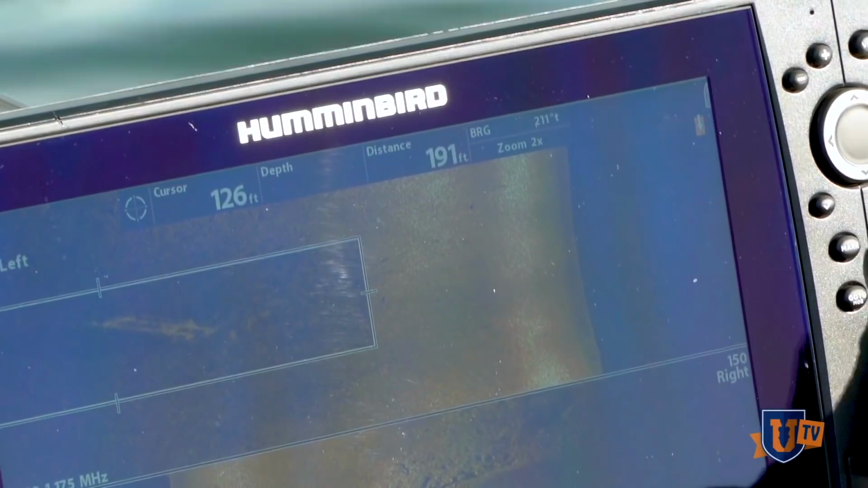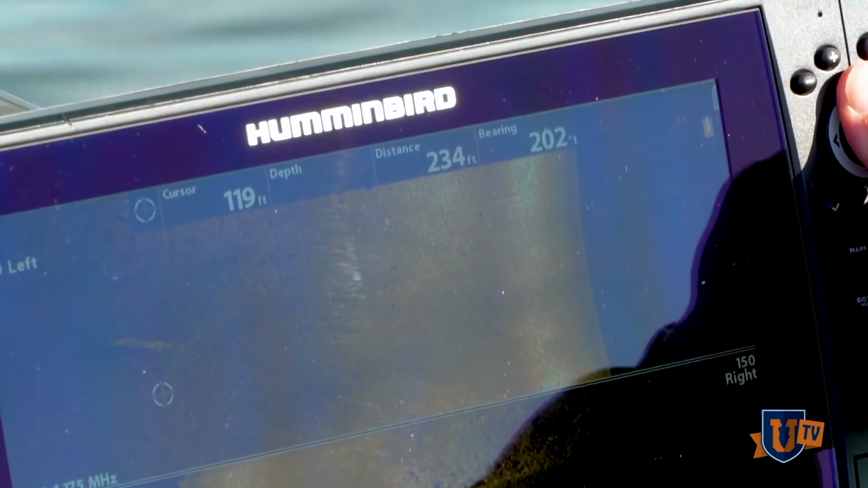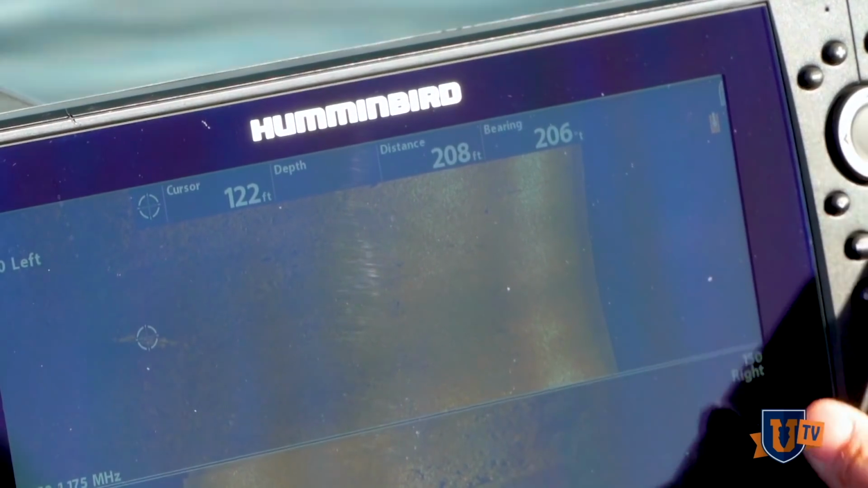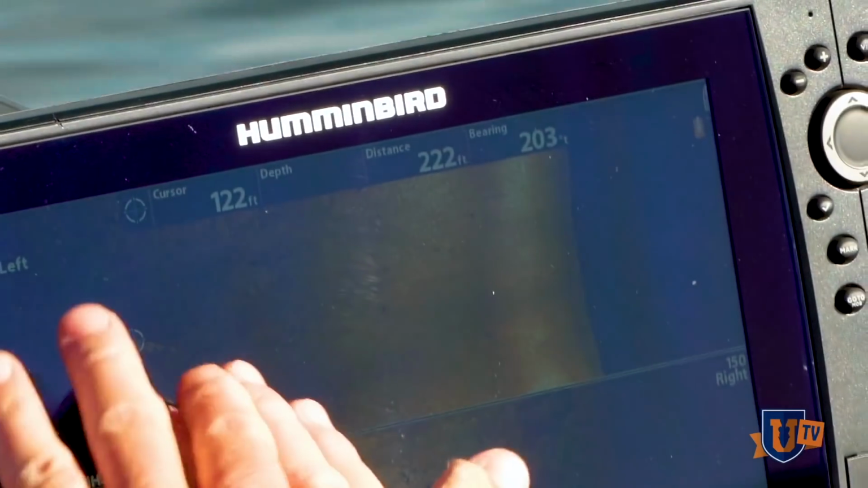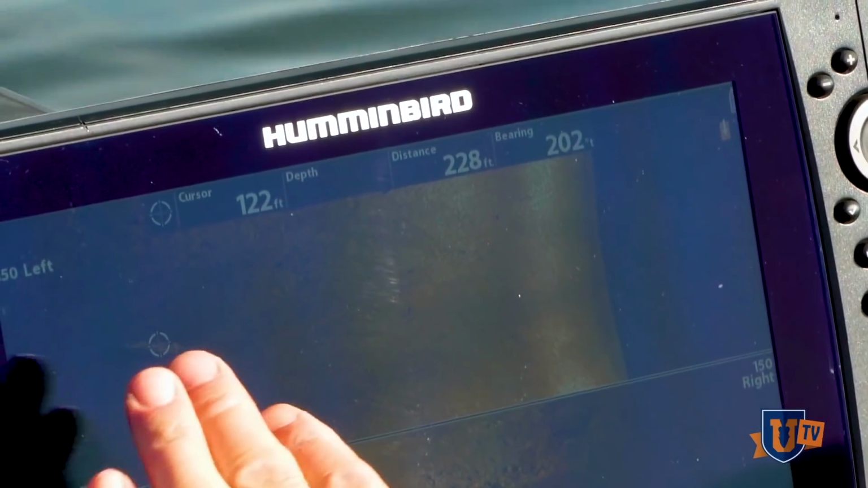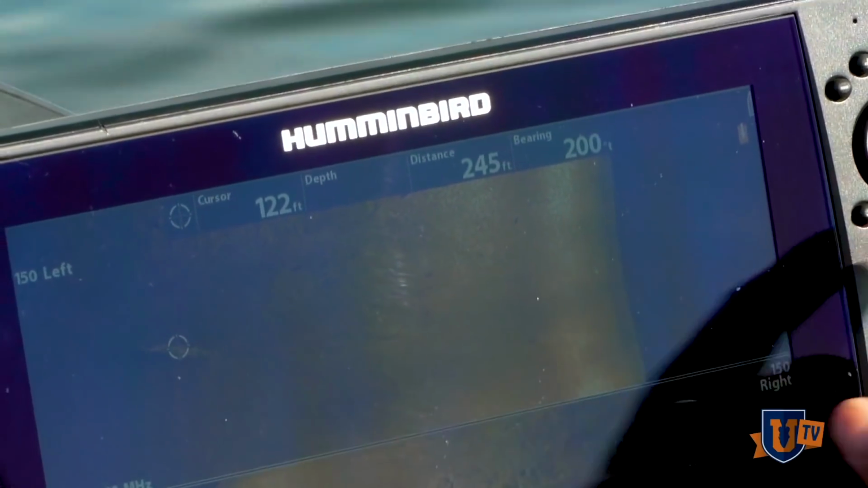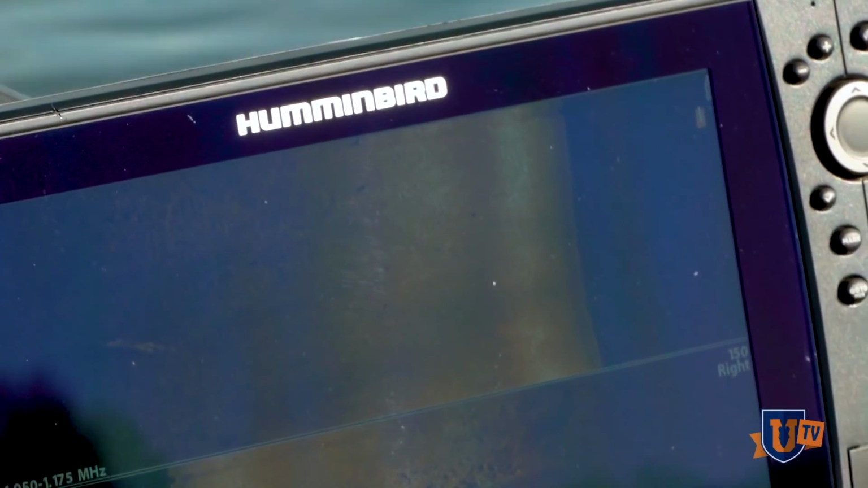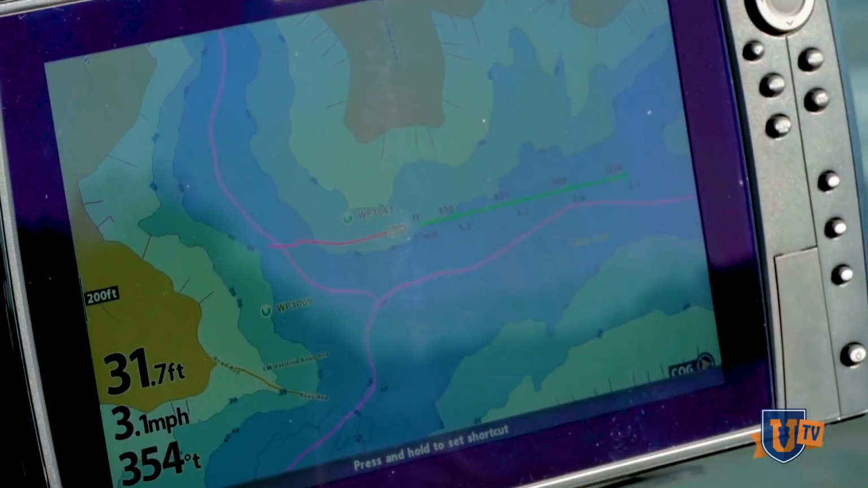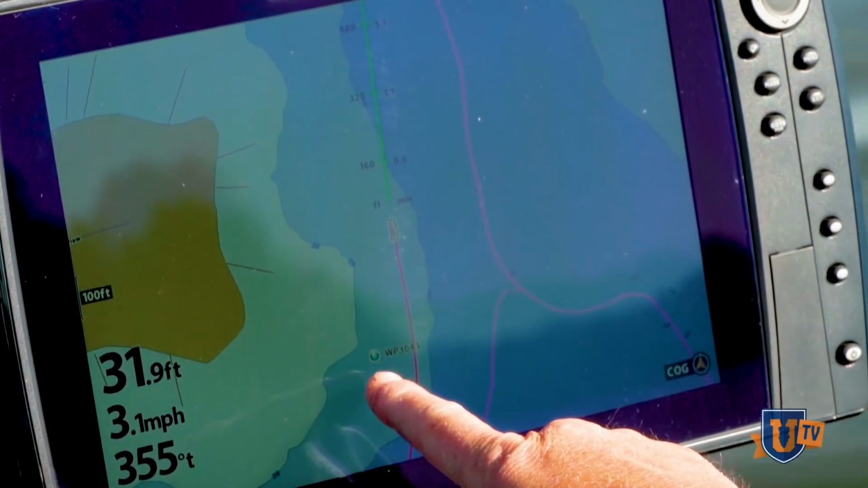So we're gonna scroll over there and put a waypoint on that dude, and we're gonna line up and see if we can catch one on it. And that's the beauty of the Humminbirds. When you see your isolated target out there, I scroll over to it, it stops scrolling, and then I put my cursor on it, hit mark, waypoint created. It's that easy. Then I can exit out of that and go straight to my map, and right there is the waypoint we just marked.